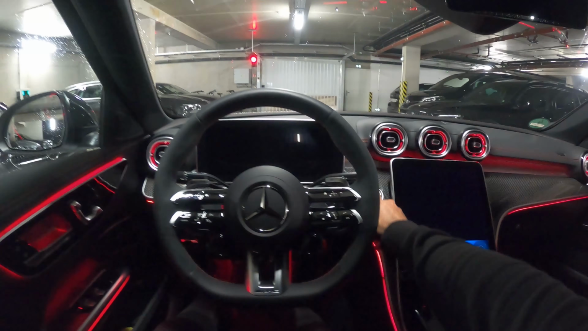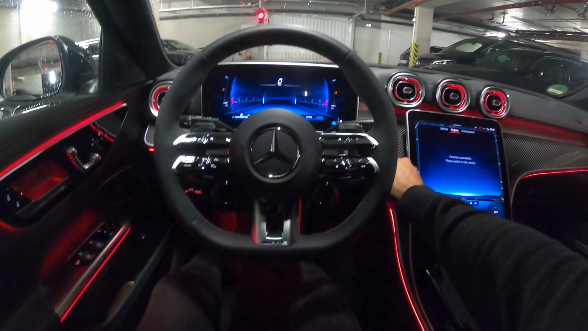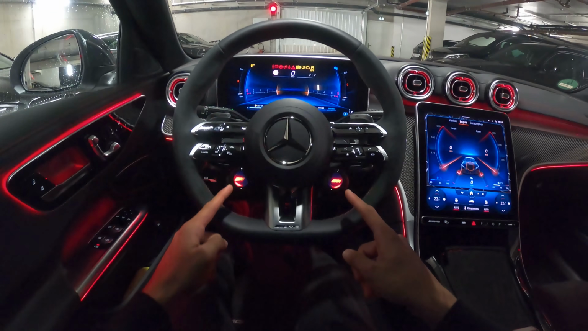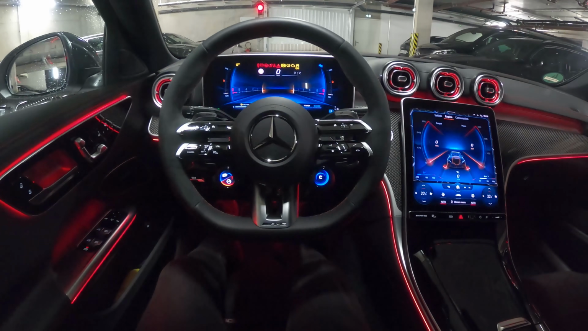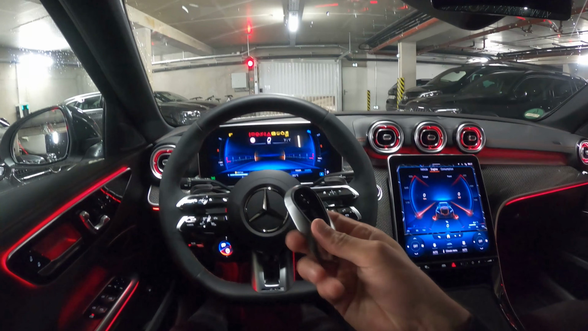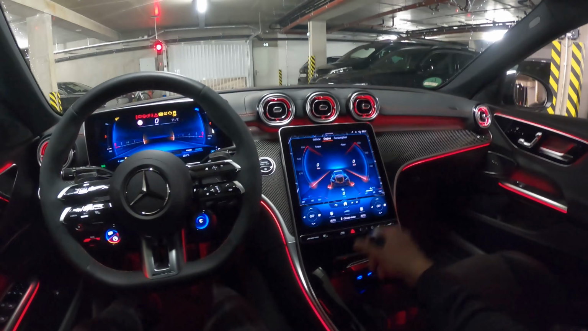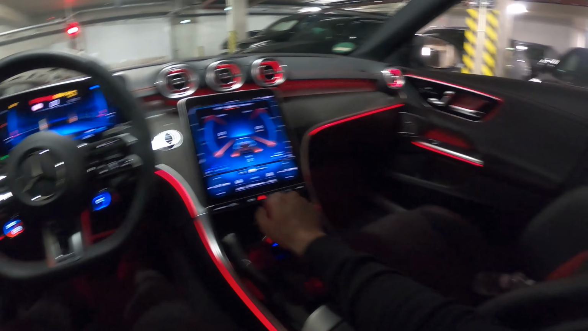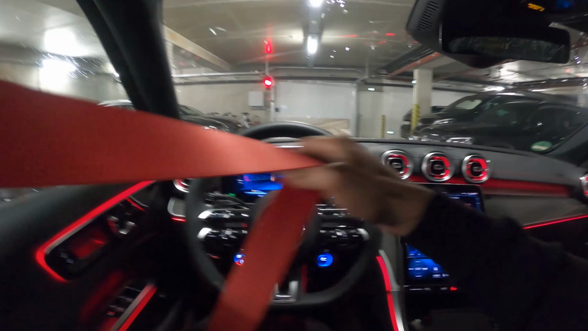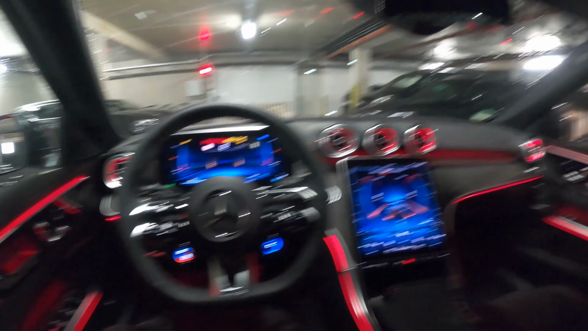So first things first, let me just start the ignition. And something that I really like is, watch the steering wheel buttons. You see that? The new AMG animation for the steering wheel buttons. Also the new design, I really like them a lot. So here we also have the key. If you want to see the full walk around video, just check the info box above. But today will be all about driving this car. I've also set the ambient color to red, but I will be changing it later on. I put the seatbelts on, which are also red. I love red seatbelts. I really like them.